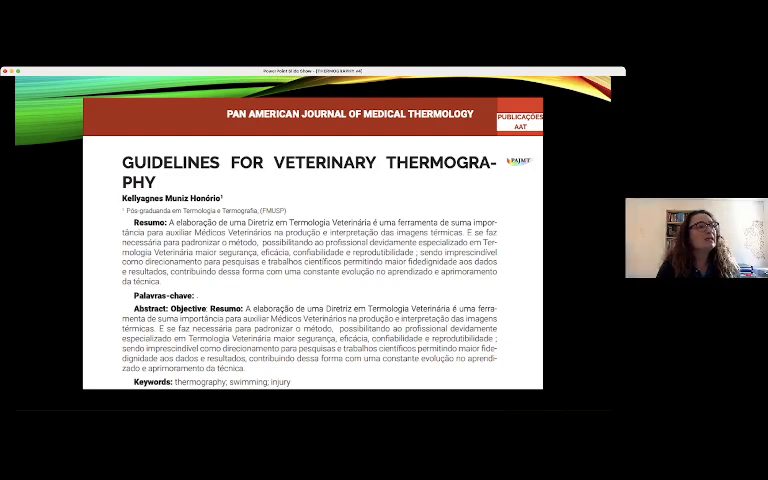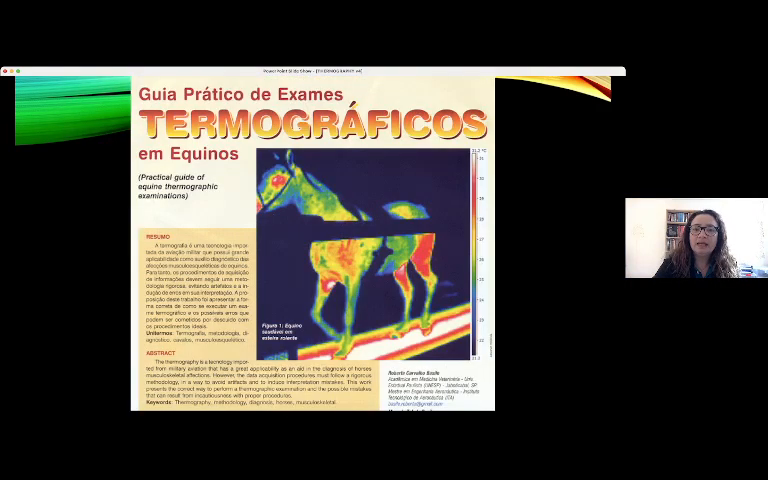This is a guideline for veterinary thermography, which is very interesting, and this is one guide that I prepared, but it is in Portuguese. Today it's possible to conduct the translation very simply in Google Translator. It is the practical guide in equine thermography examination.